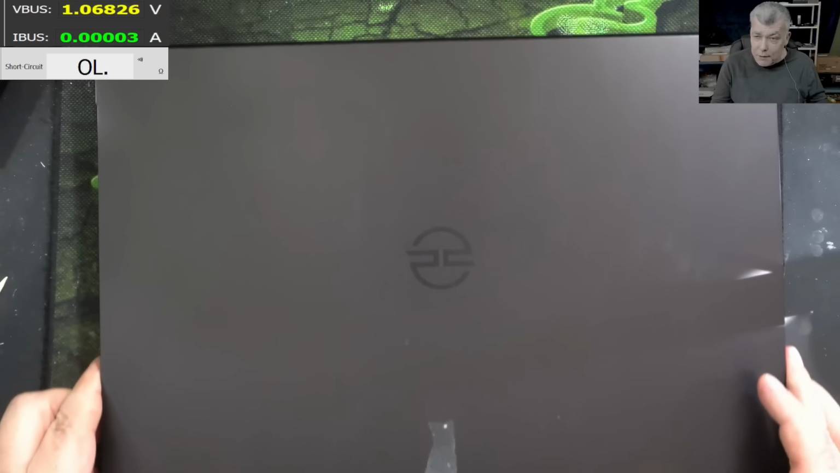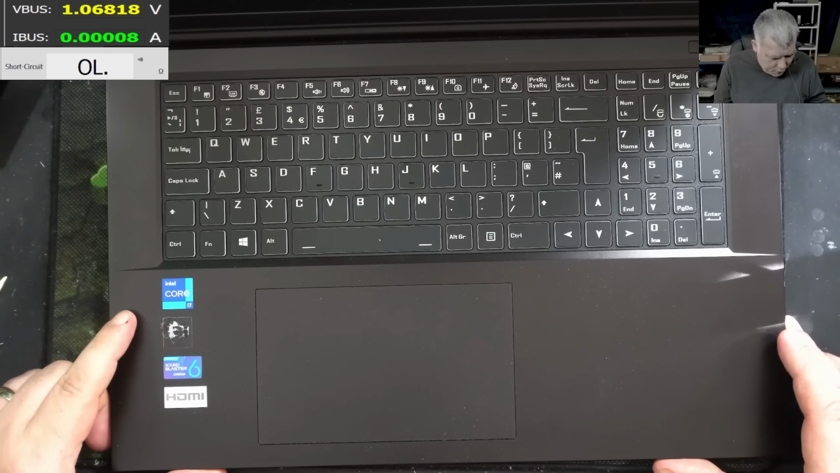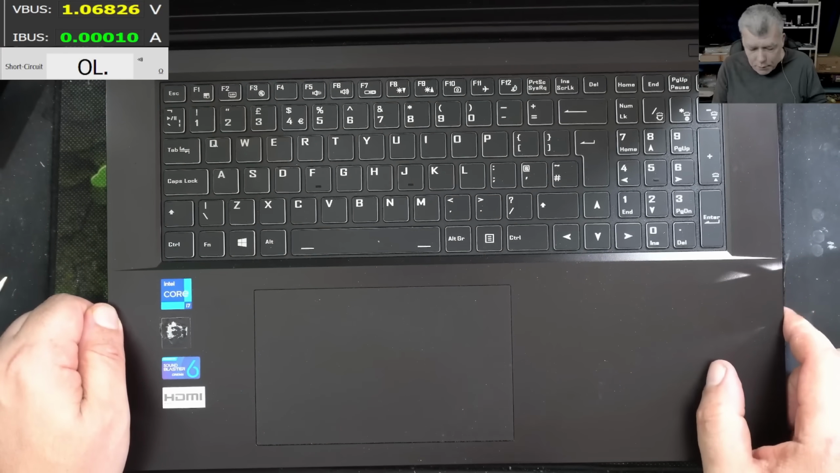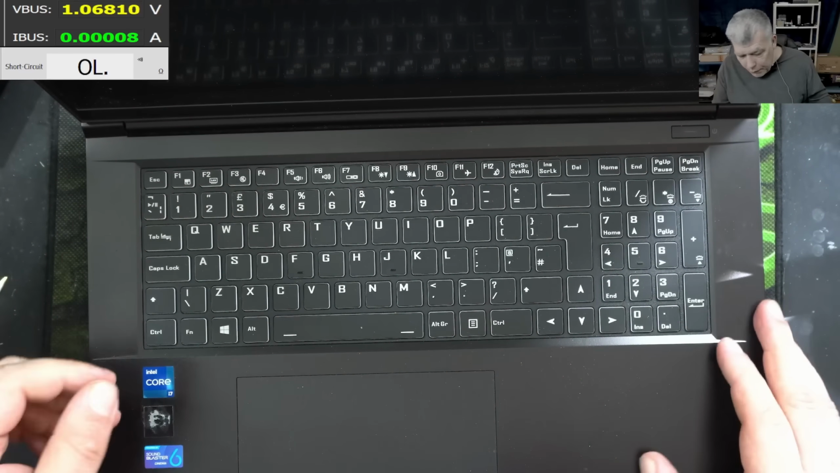Hello, so we're back in this time. We have a nice laptop to repair. Check here, i7, probably NVIDIA graphic. It's a PC specialist. Pressing the power button, nothing happened.